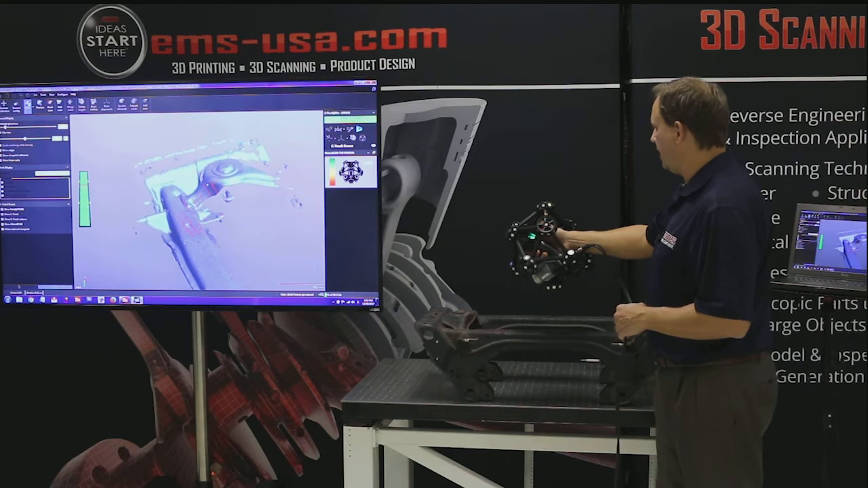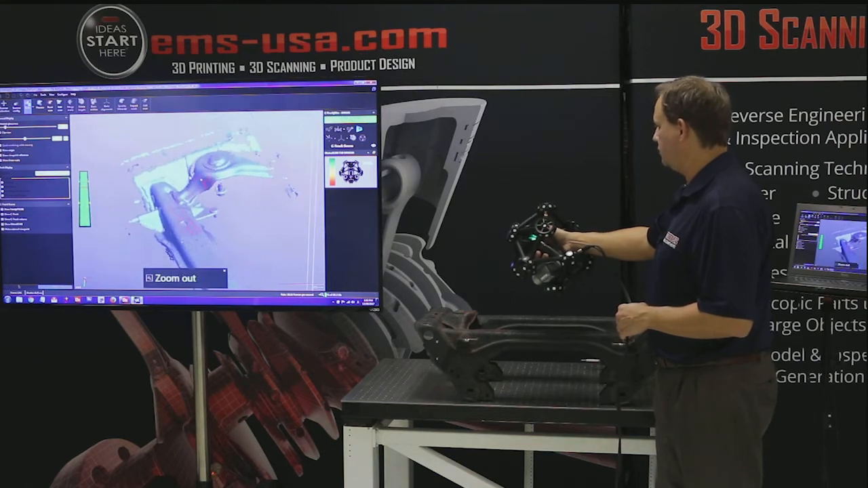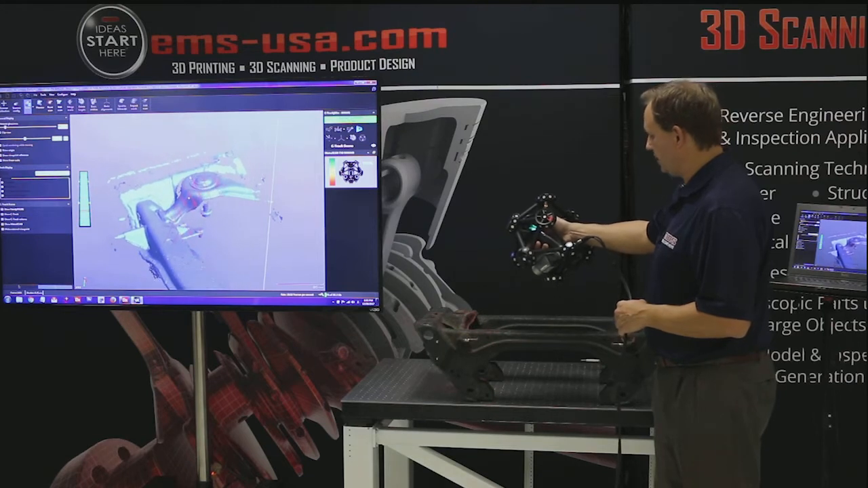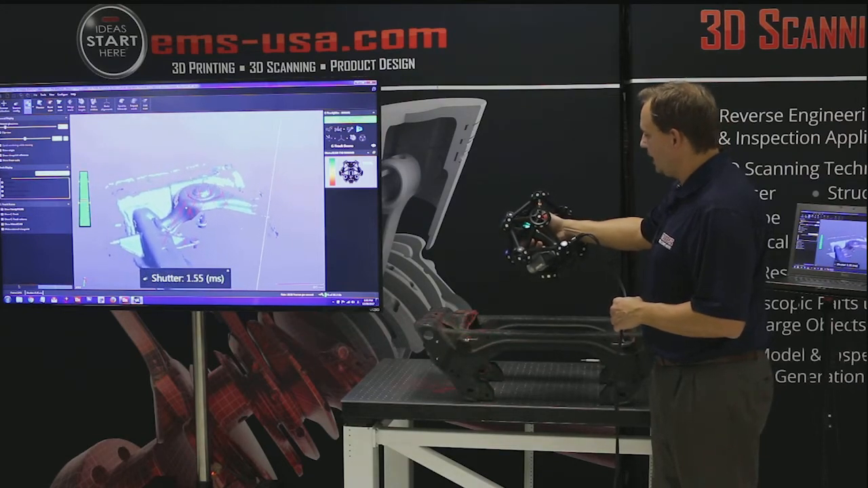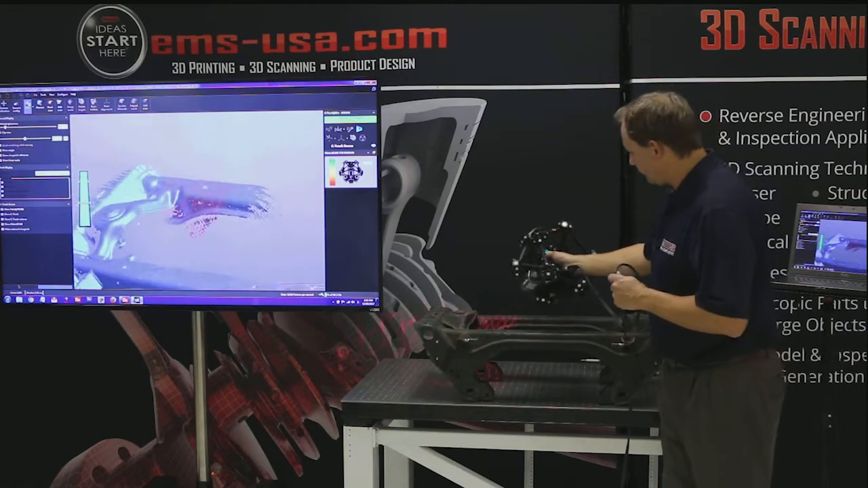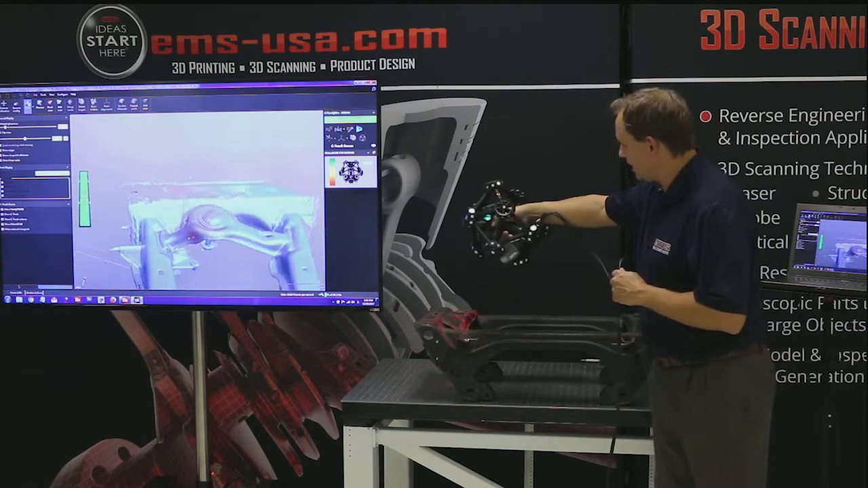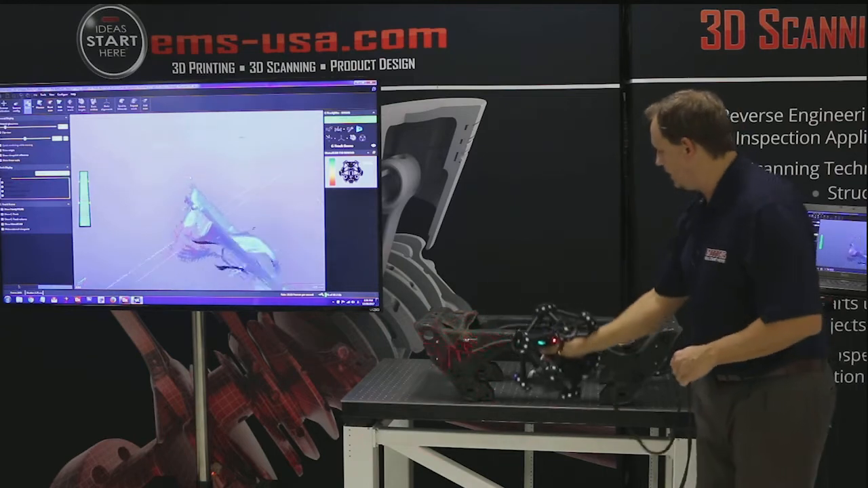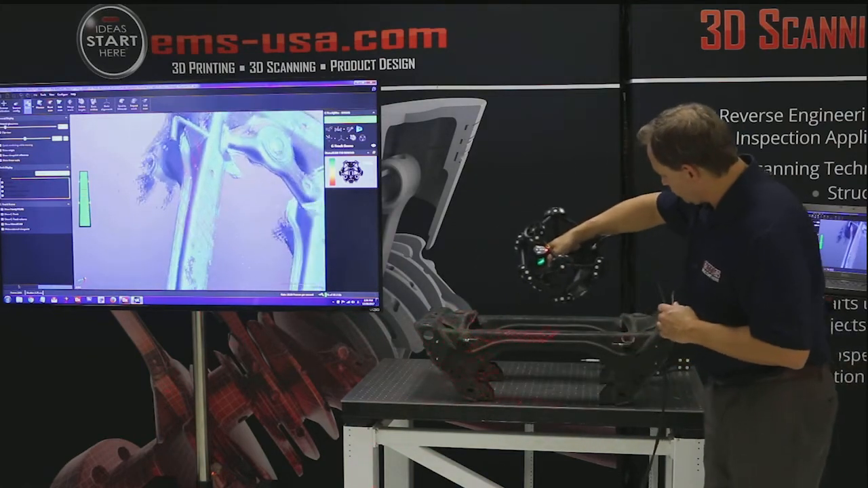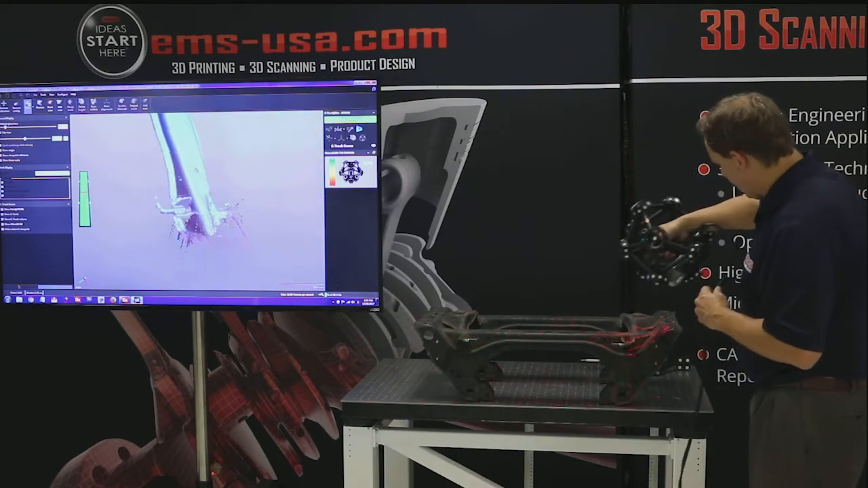Okay, so for example, let's zoom out, and we are going to crank up the laser speed. So right now it's kind of at the lowest setting. So when we get into dark and shiny stuff, we're going to want that laser to be more powerful. So this part is dark. It's got some rust on it. And you can see I just quickly changed the power of the laser, so the laser lines are stronger, and you can see how fast.